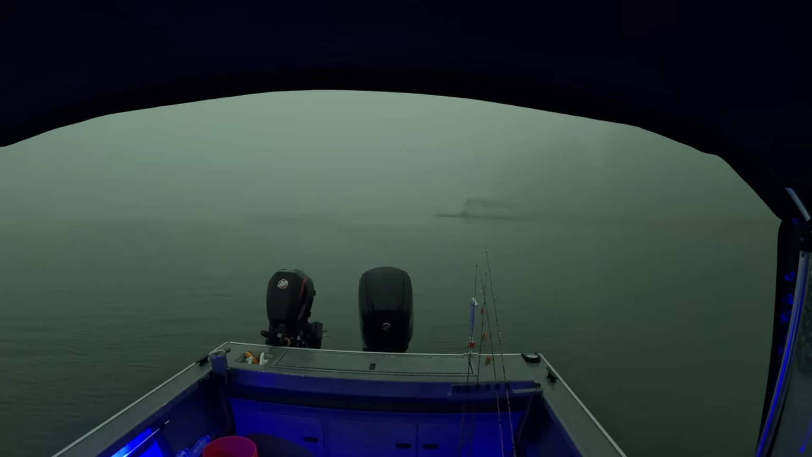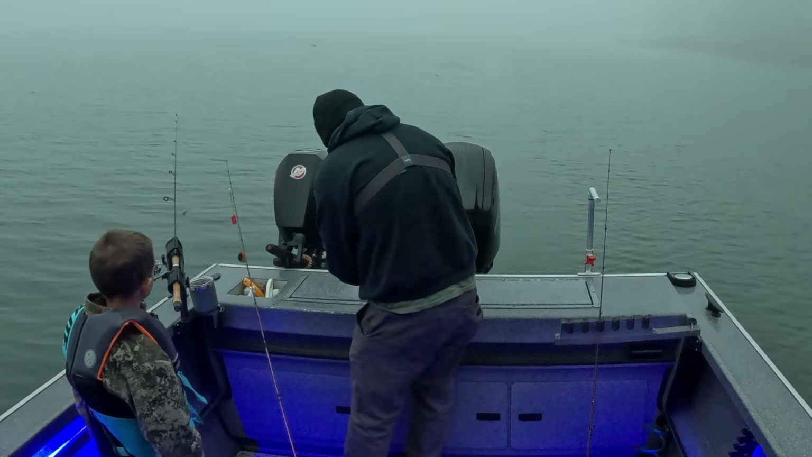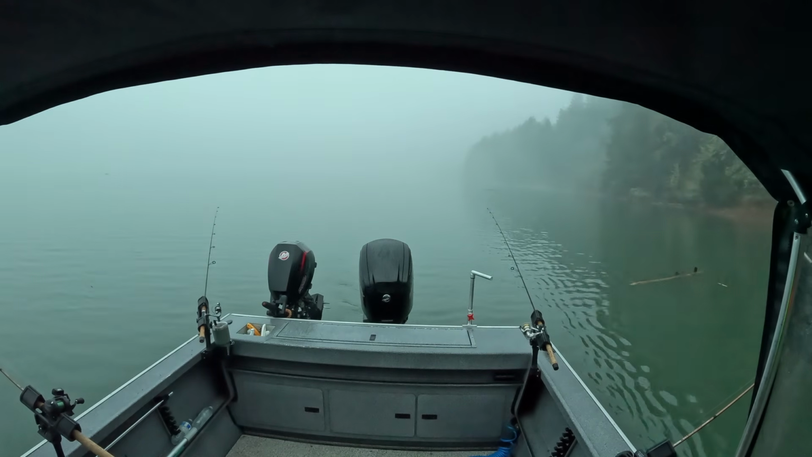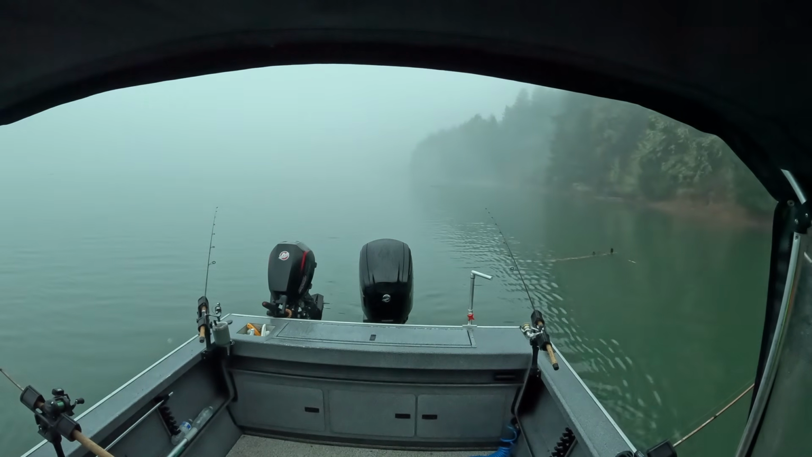We set out from the launch and head left, where we headed towards the dam and started trolling. Now there was a significant amount of debris in the water.